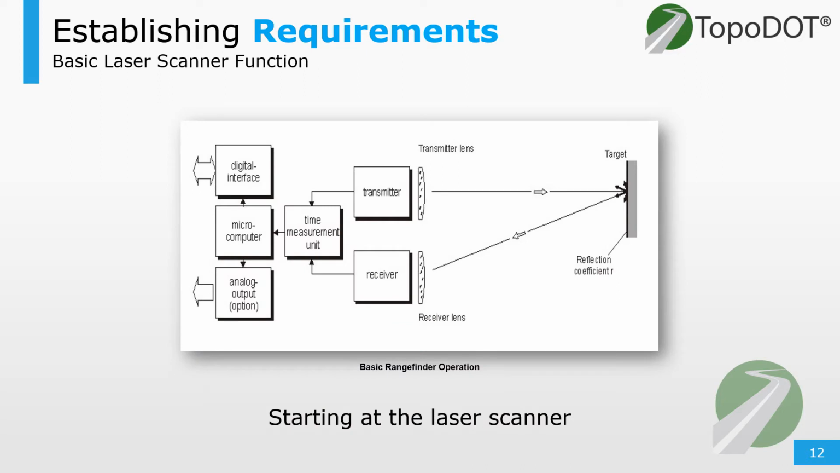Let's first understand how a scanner fundamentally works. The majority of scanners out there rely on a time of flight approach. A beam goes out and it comes back. And it's done in a short period of time, allowing it to calculate the distance. Common scanner rates are 500,000 points per second and more. That's a lot of points.